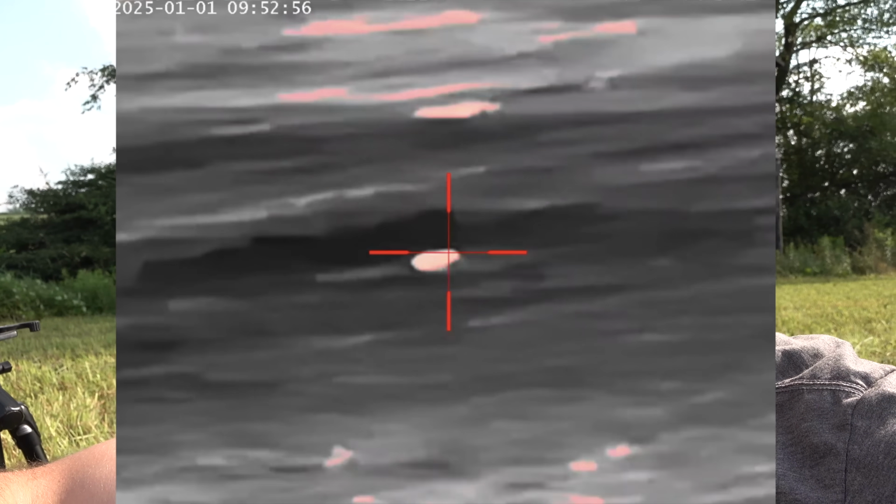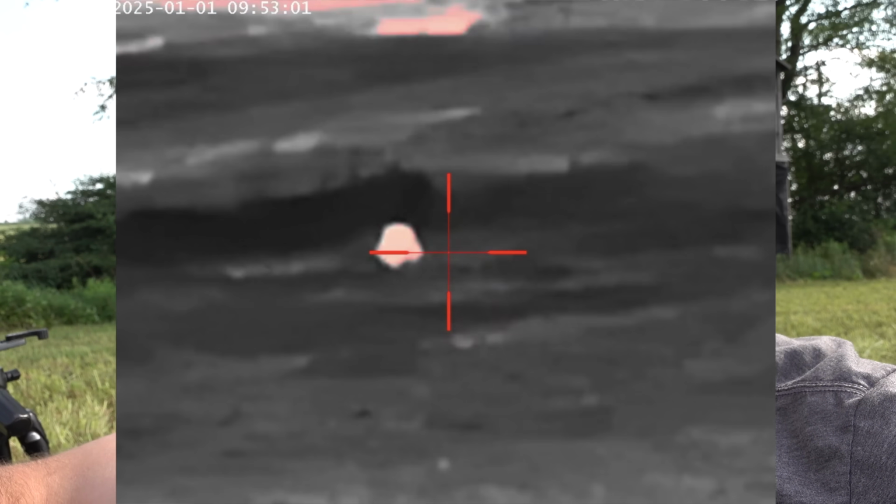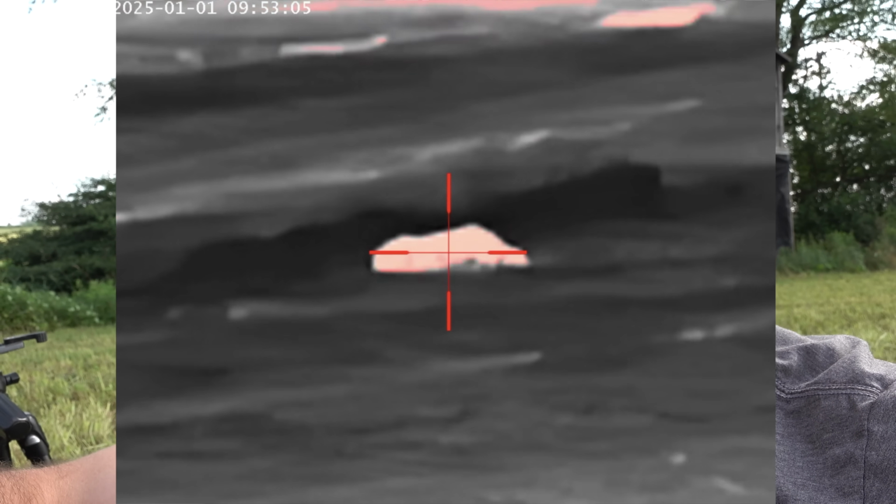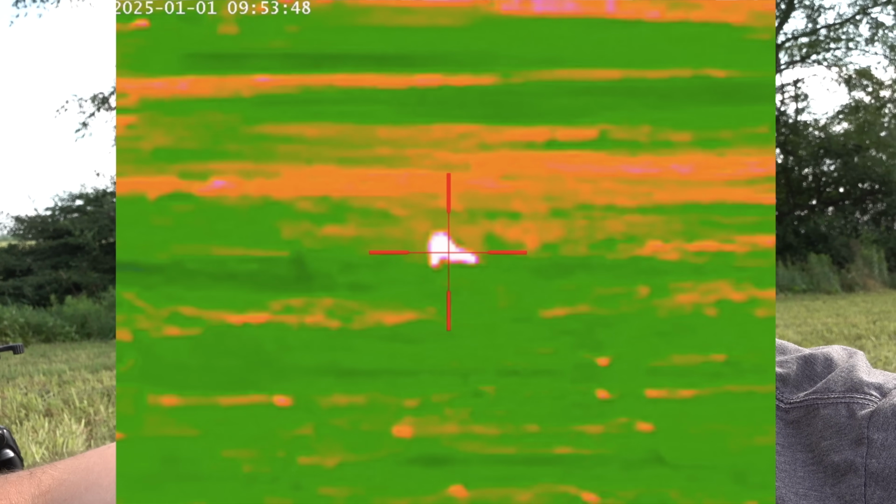It's actually kind of cool woodchuck hunting with a thermal. These are the first woodchucks I've ever shot with a thermal, and it's actually pretty cool. They really stick out as compared to just looking at them through a normal scope. That heat signature is really defined in the hayfield like this, so